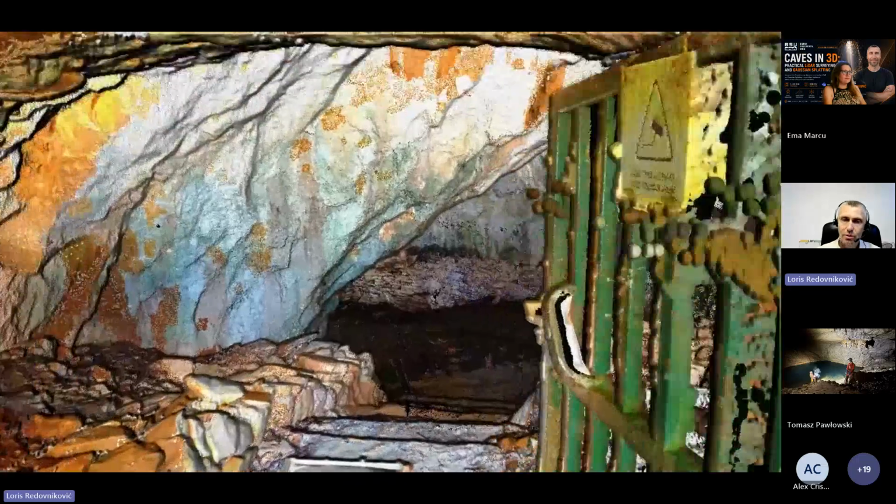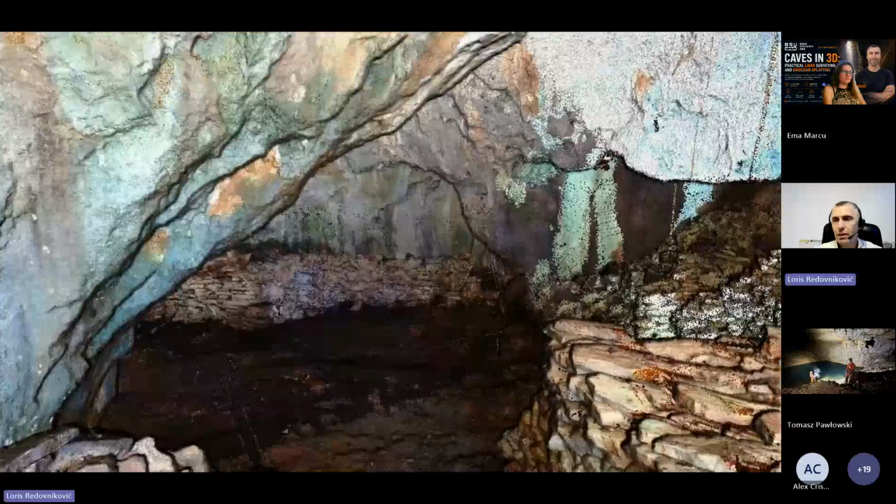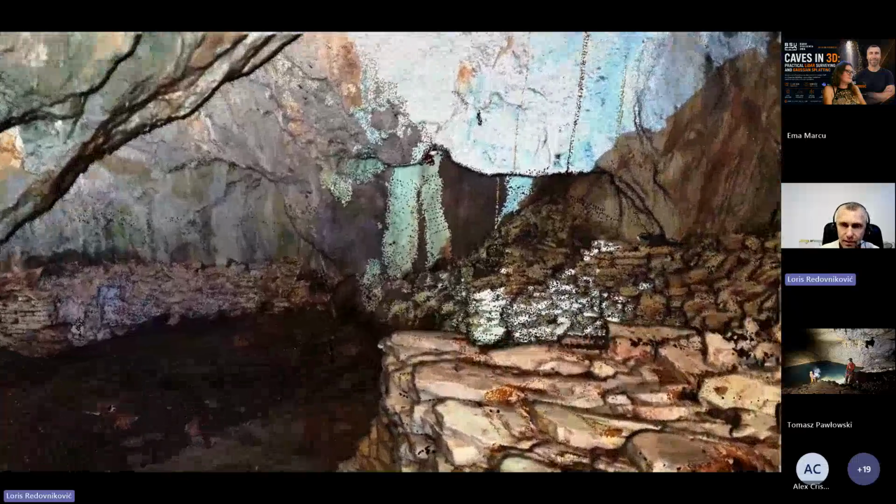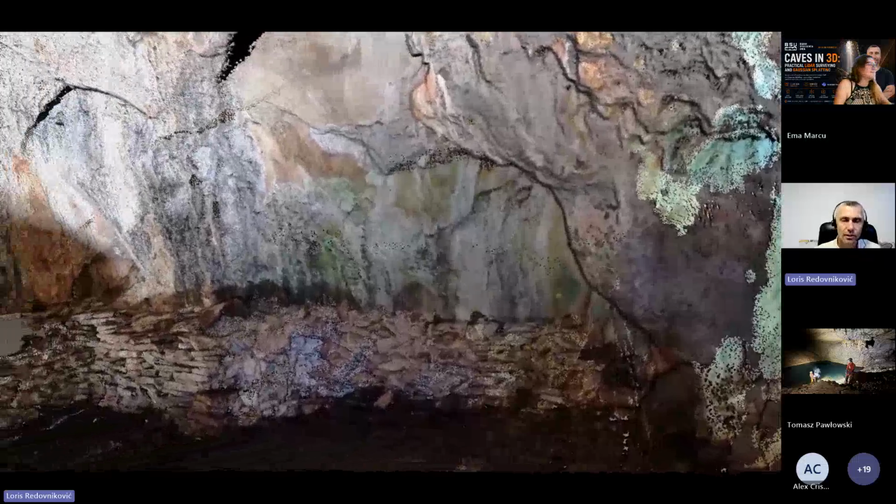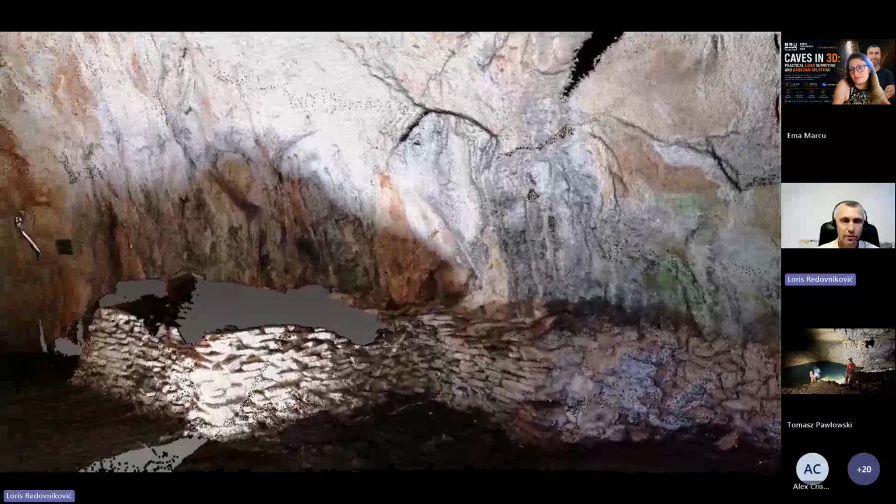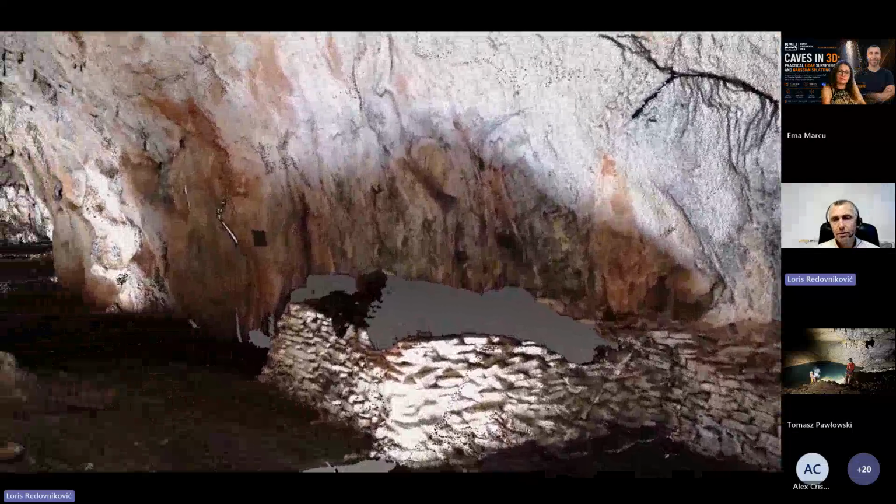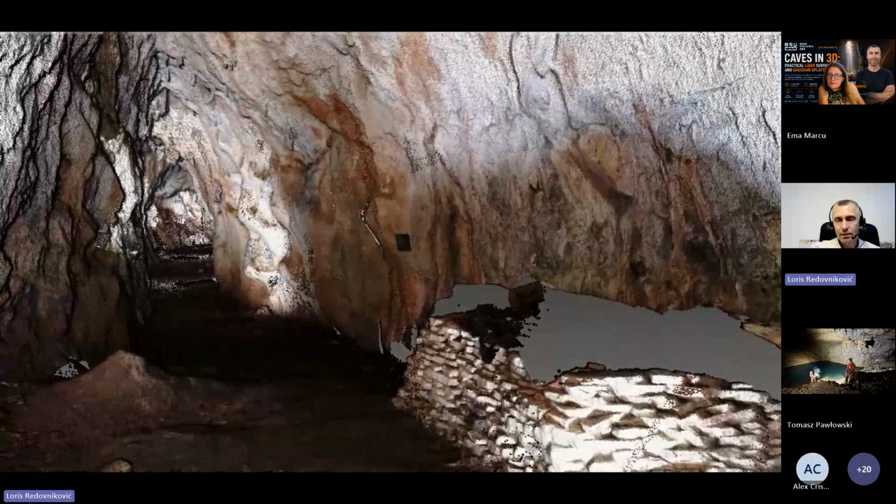So you can see this is the same cave but different technology. And of course the biggest problem was light, because we need light to get real colors of the cave. So you can see when we put light, where there is light, it's brightness. When we don't have light, it's darker. But you see how it could look if we use color.